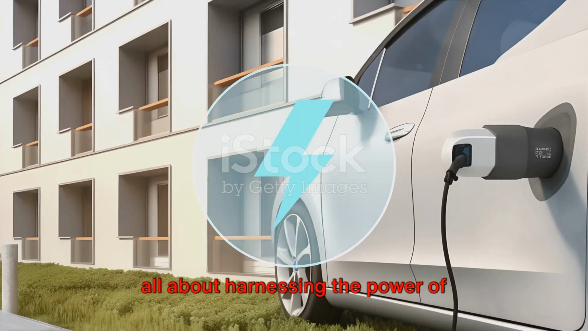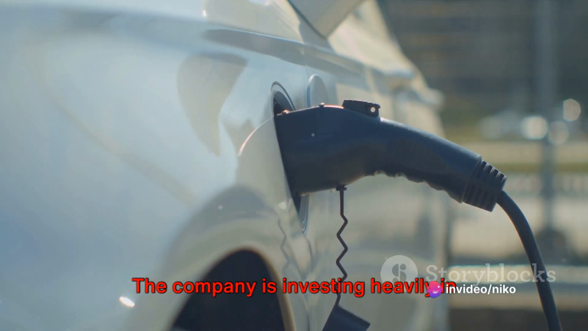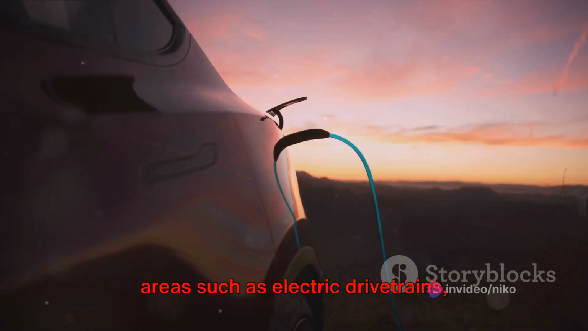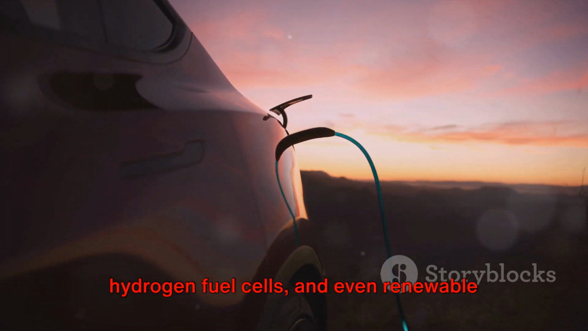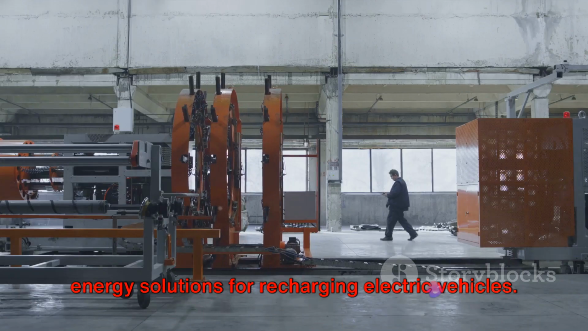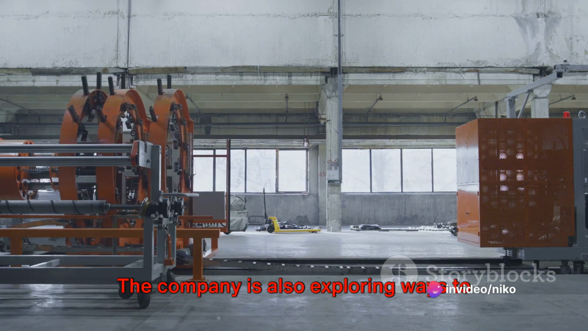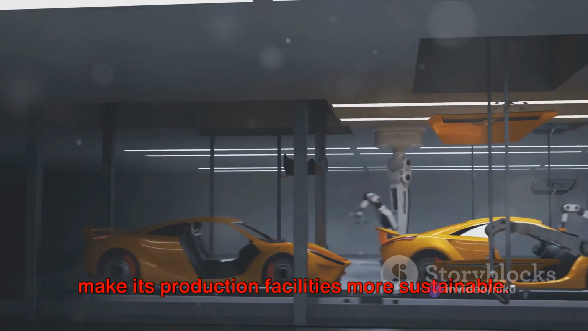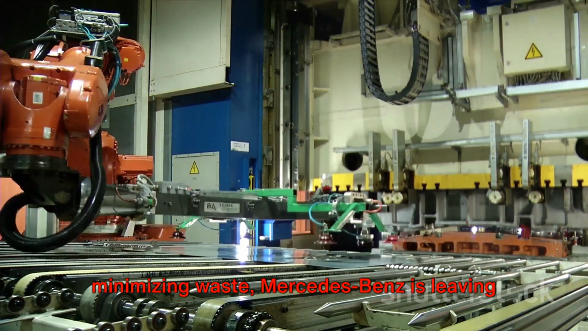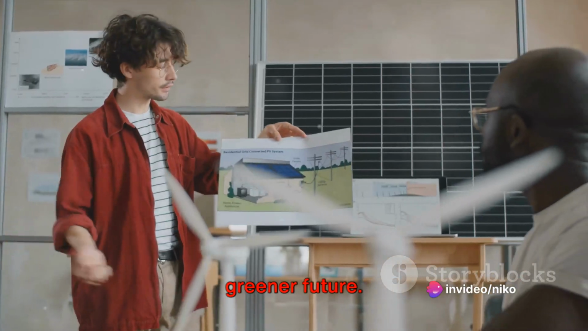Well, it's all about harnessing the power of cutting-edge, eco-friendly technologies. The company is investing heavily in research and development, focusing on areas such as electric drivetrains, hydrogen fuel cells, and even renewable energy solutions for recharging electric vehicles. In fact, Mercedes-Benz is not just stopping at cars. The company is also exploring ways to make its production facilities more sustainable. From reducing energy consumption to minimizing waste, Mercedes-Benz is leaving no stone unturned in its quest for a greener future.